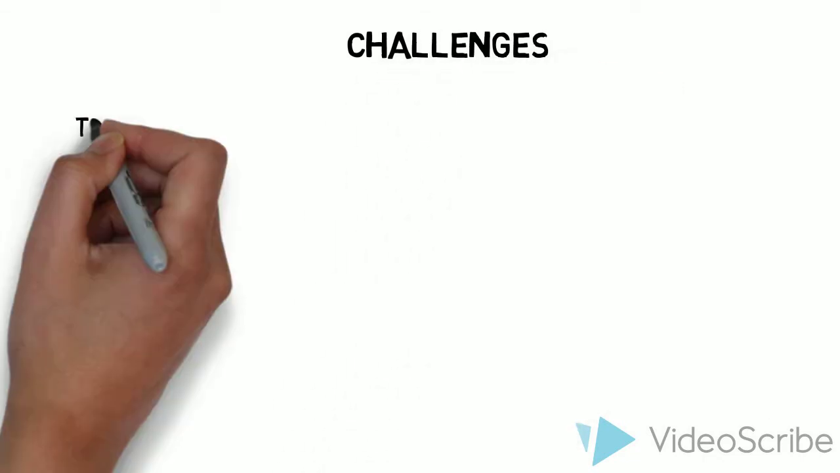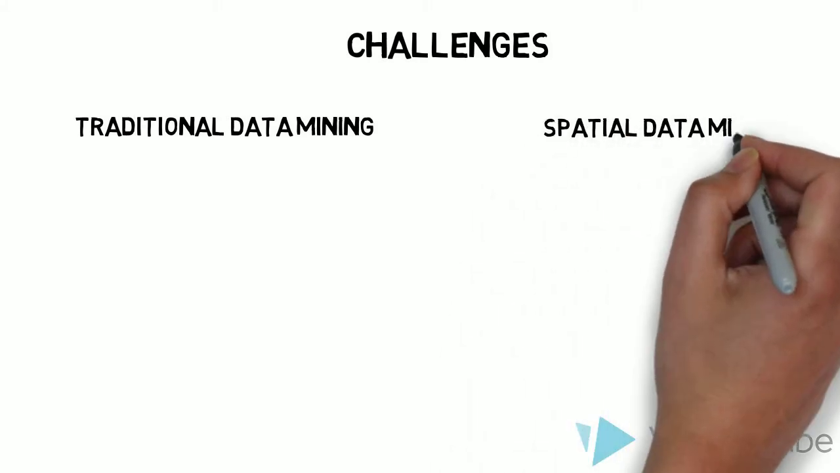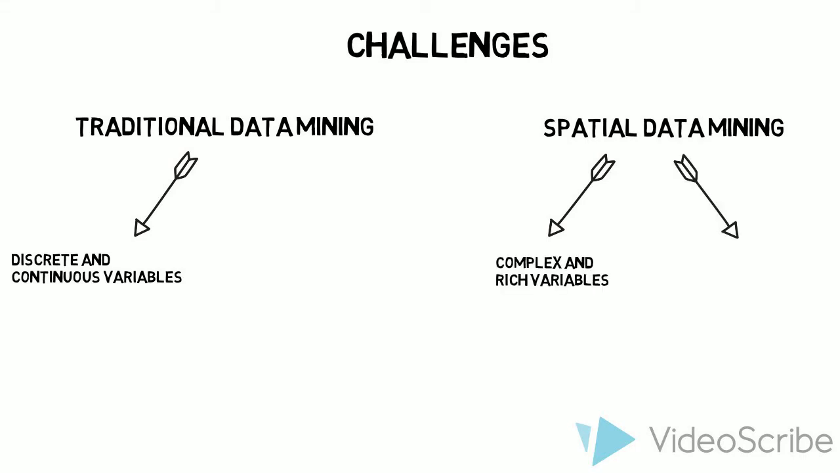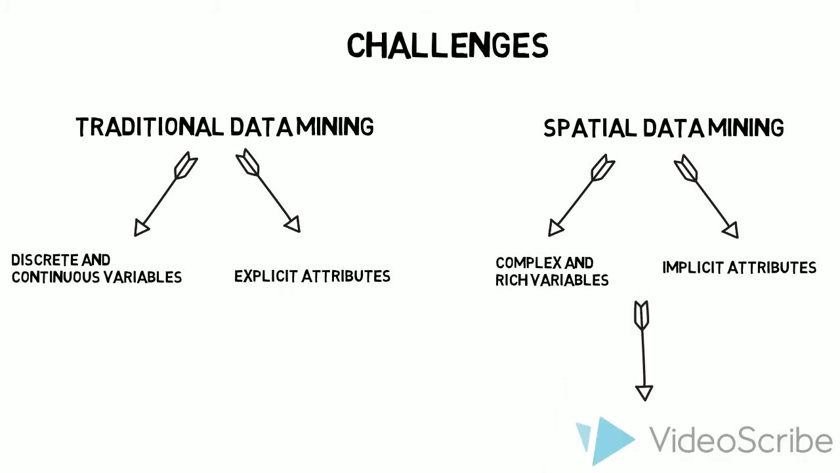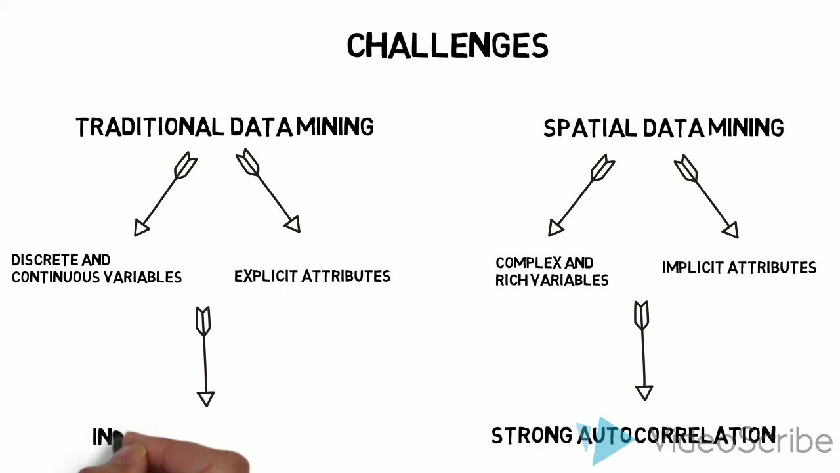Challenges arise because where traditional data mining deals with discrete and continuous variables, this deals with complex and rich variables, comprising points, lines, and polygons. Spatial data mining comprises implicit attributes, where traditional data mining would contain explicit attributes. Spatial data has strong autocorrelation, where different spatial variables are correlated with each other, whereas traditional data mining focuses on independence of variables.